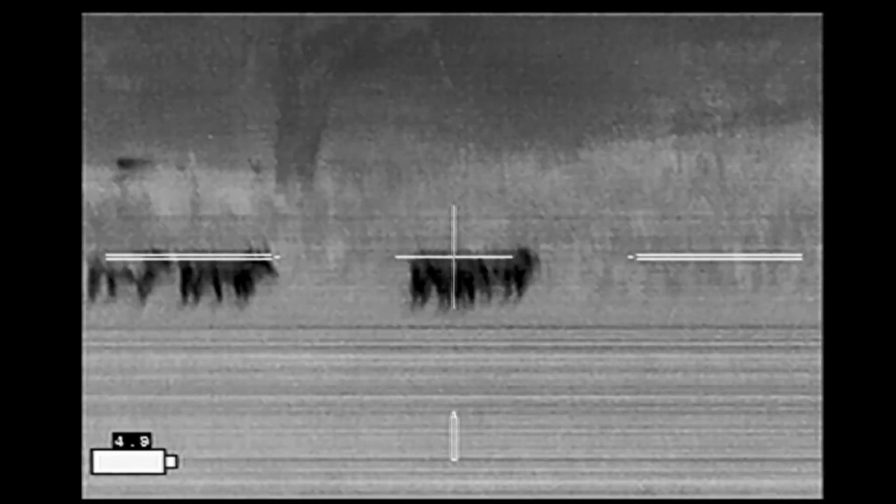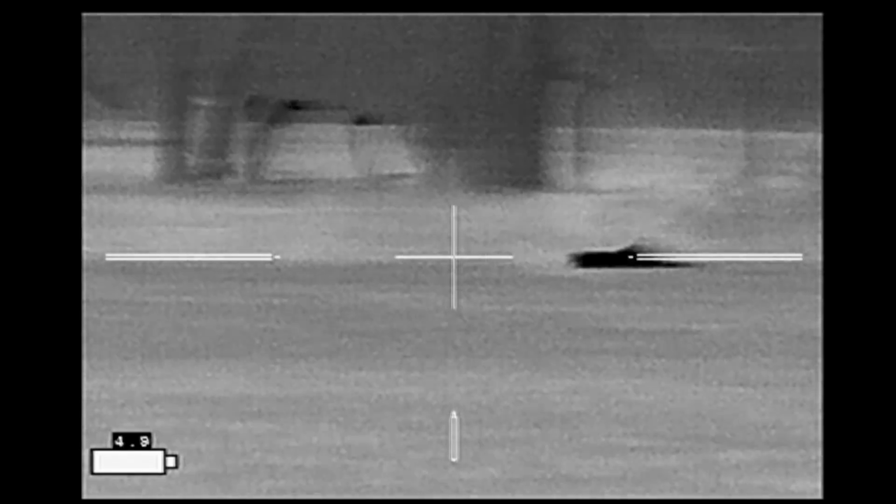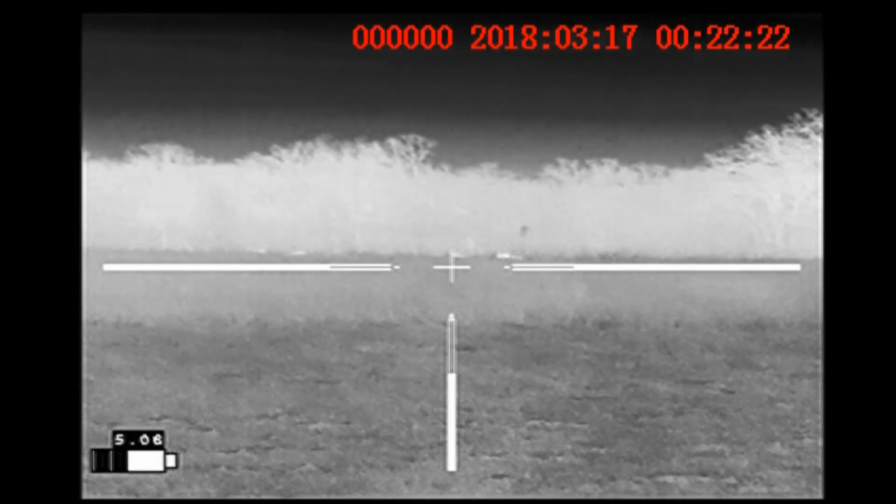3, 2, 1. A plume of spray comes out of Brian's hog. My hog takes off running. Brad's hog is down. Brad's hog is making noise. I put a second shot into it.